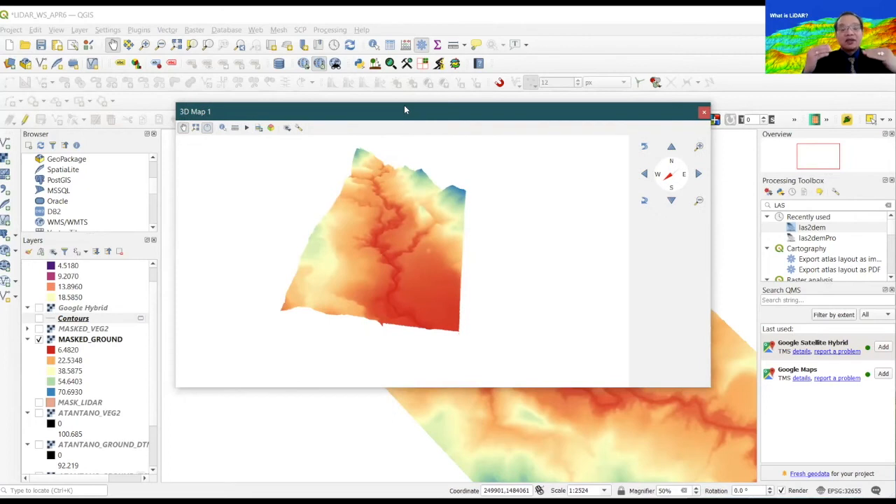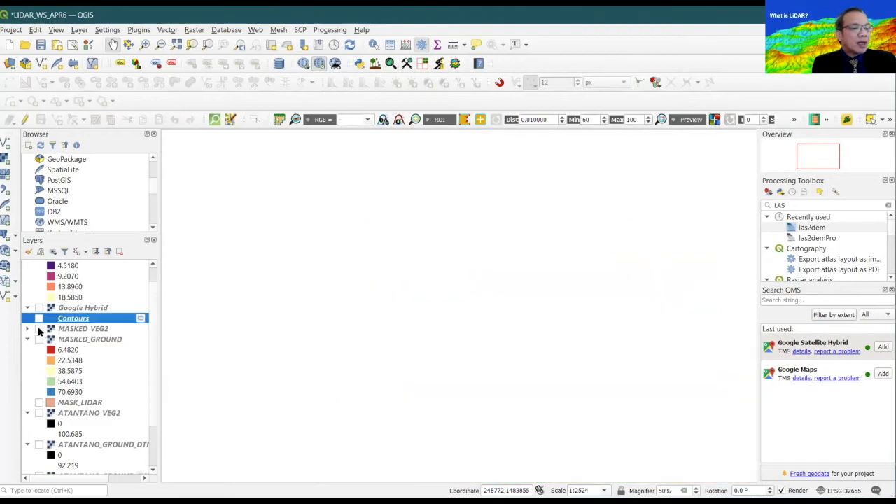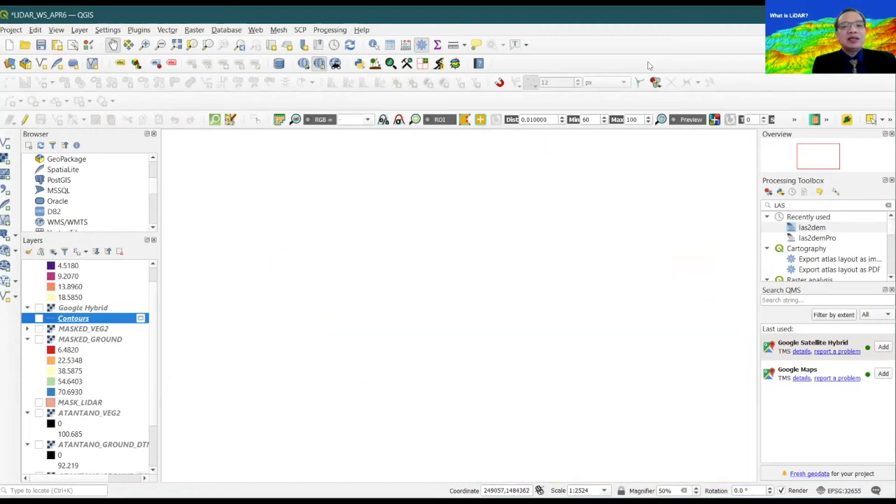Now that's the ground. I can also slice the data so that I can only show the canopy, the last return of the LIDAR. The ground is the fourth return, and the first return is the canopy, which is the top of the trees. I can do that as well, just by simply activating the canopy here. Now, how I did this, by the way, how I did the canopy classification is almost the same.